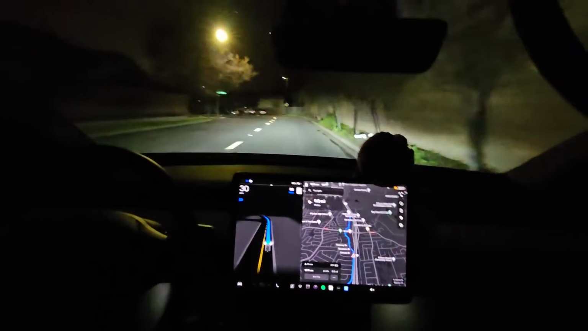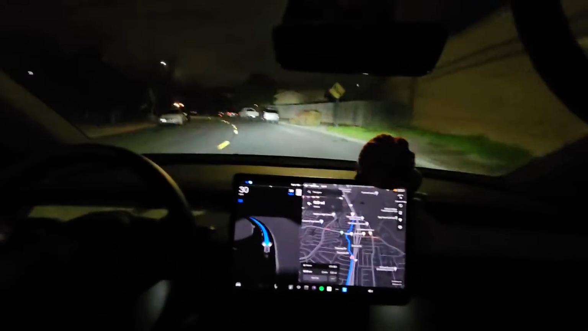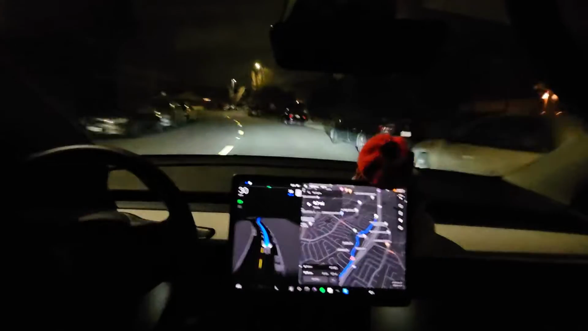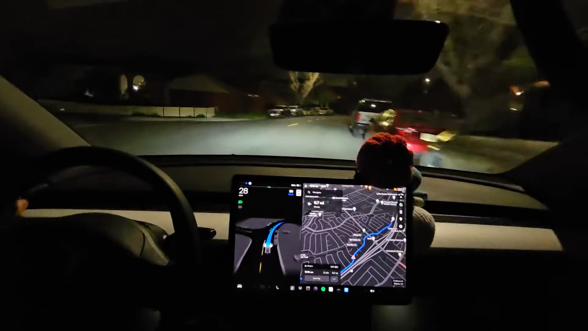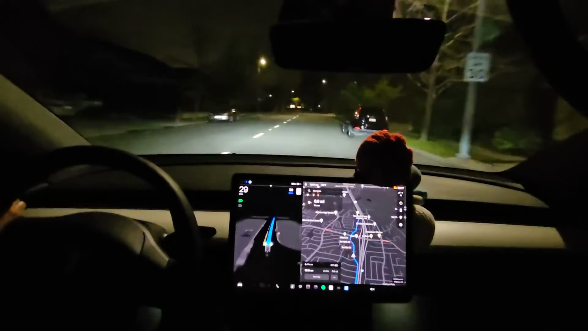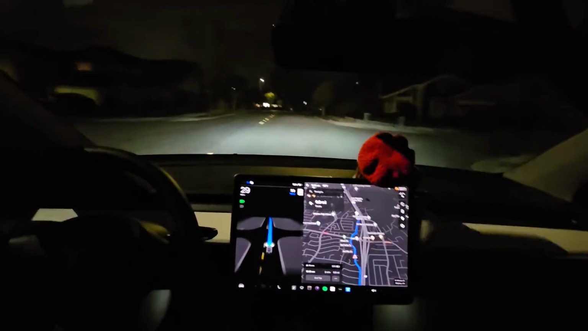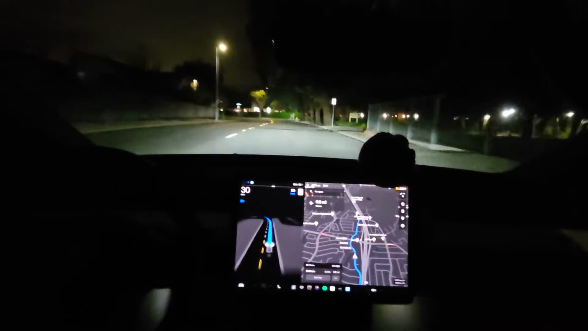And what was the last one? I mean, you're watching the video, you should know. But yeah, it can't do U-turns well, can't drive in parking lots well, and I don't remember the other one. I think there was a third one, but so far those two are the main ones, which it already had that issue before.